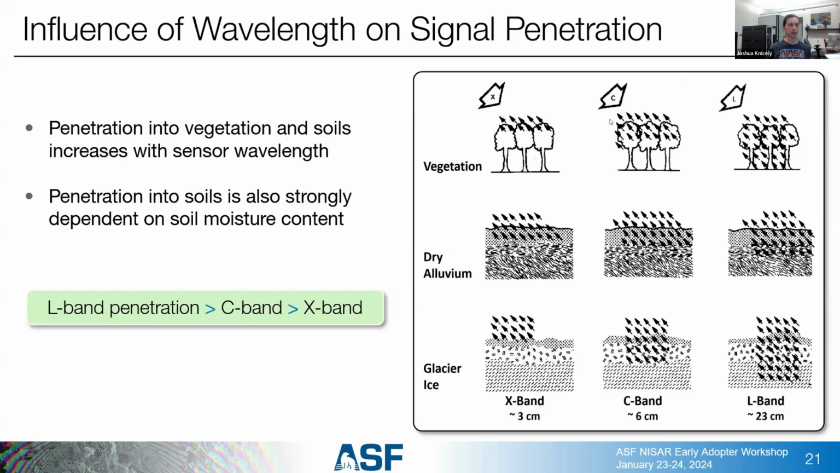Whereas if we go from X to C to L band, with its about 20 centimeter wavelength, it's going to basically just go through all of the trees, hit the ground, interact with the ground, and come back. It will be affected by some of that volume scattering, just not nearly as much as C or X band. And the same thing happens when we're talking about dry alluvium or even glaciers. Longer the wavelength, greater the depth of penetration.